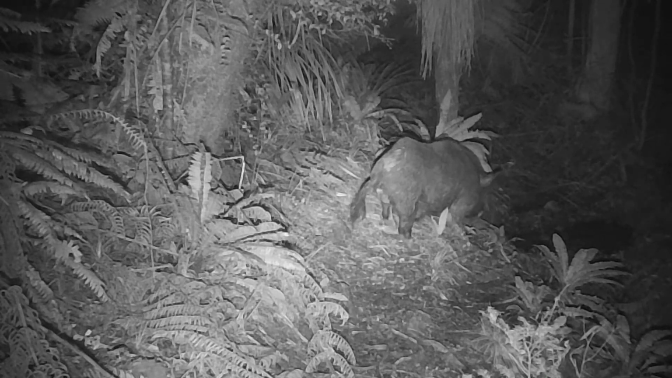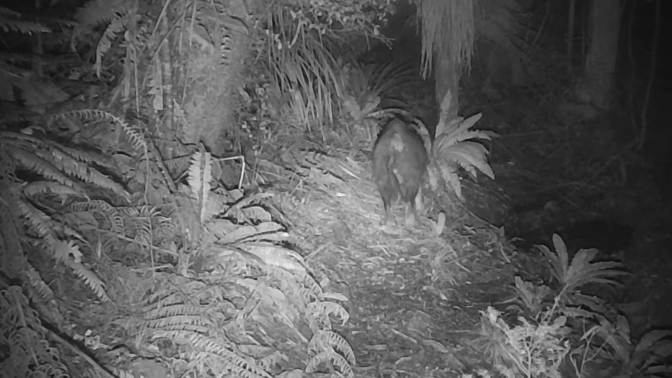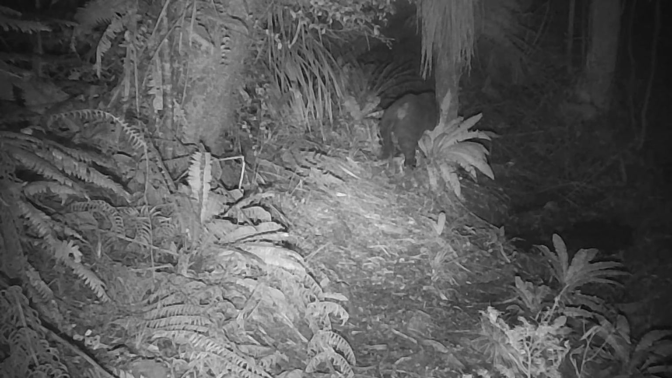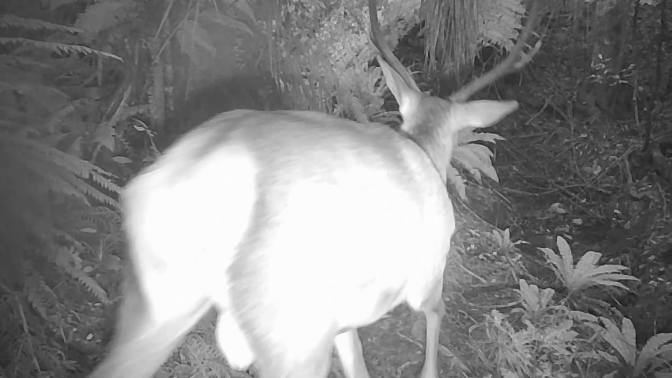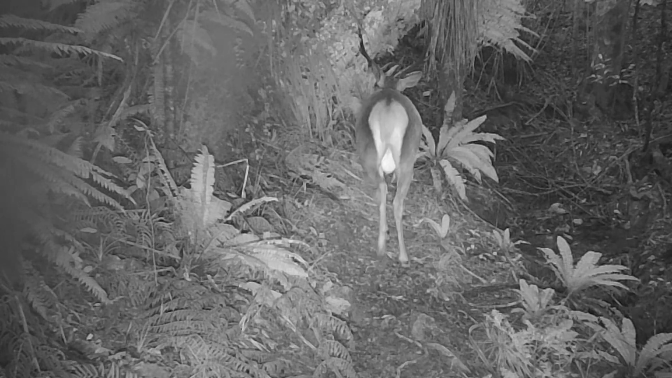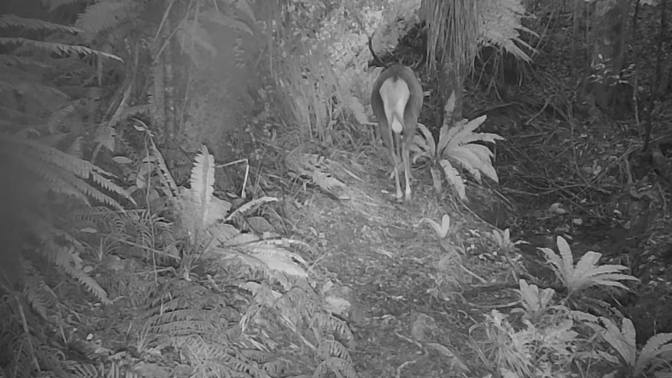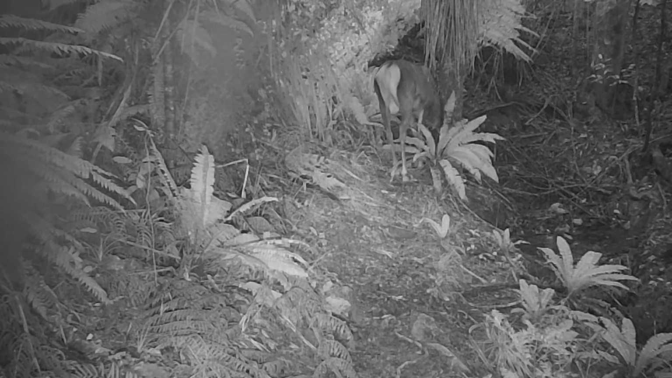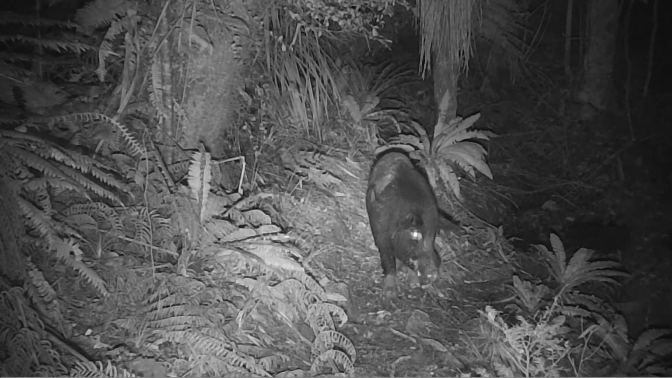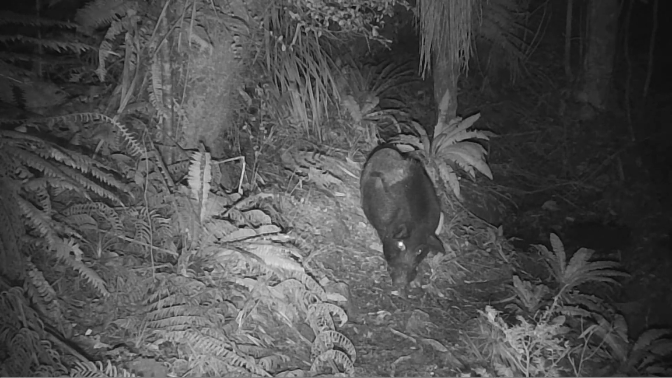Solid. Ooh, nice little stag. Looks to be an 8-pointer. Pretty typical for around these parts. Another good pig. Shoulders on him.